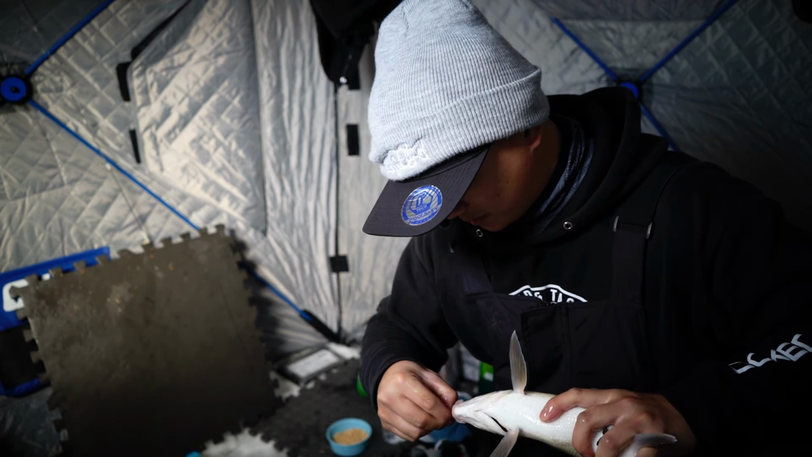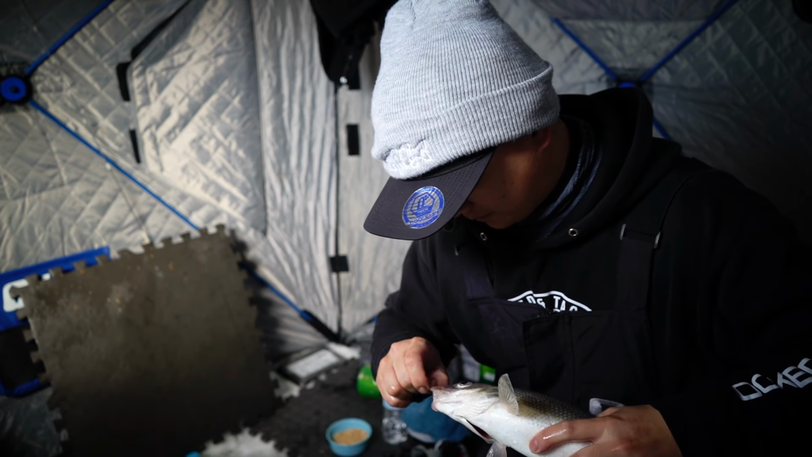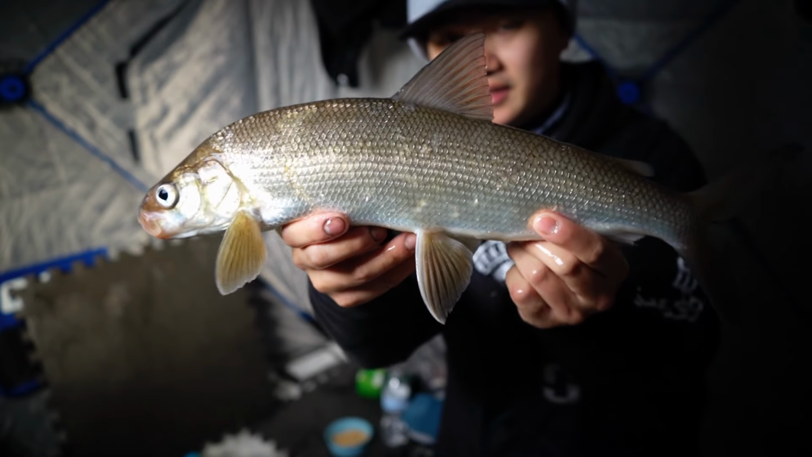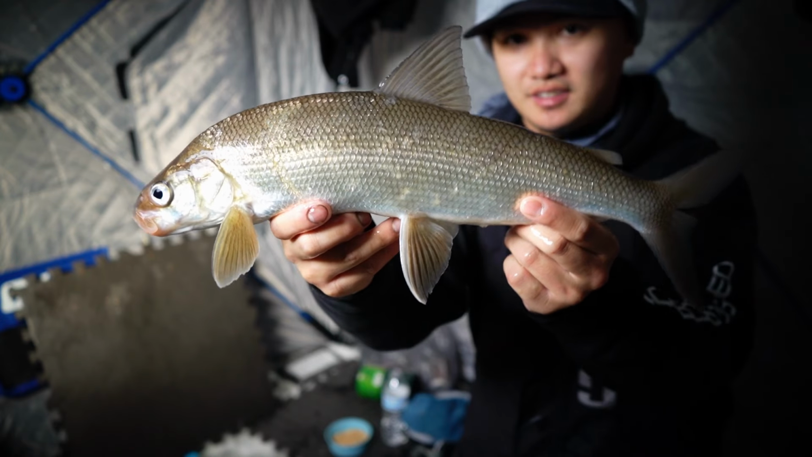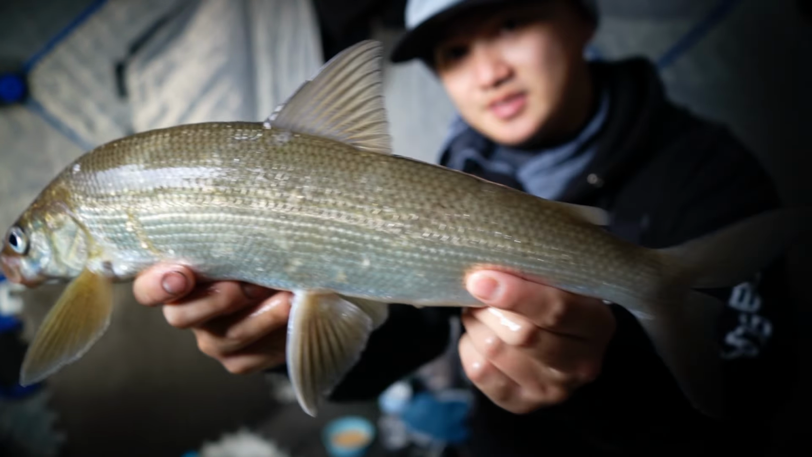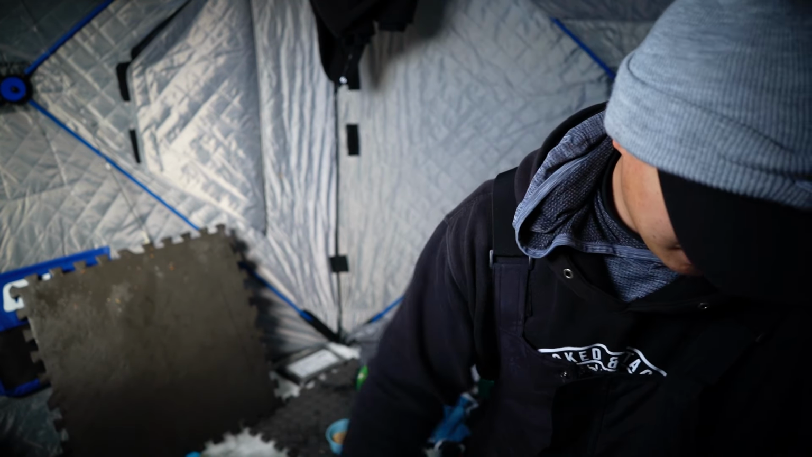Let me show you guys one more time. There we go. It's a nice whitey for the day. Cool fish. Look at how it's flared out like that. It's so cool. So sweet. Bleed them and get out of here. Last one.